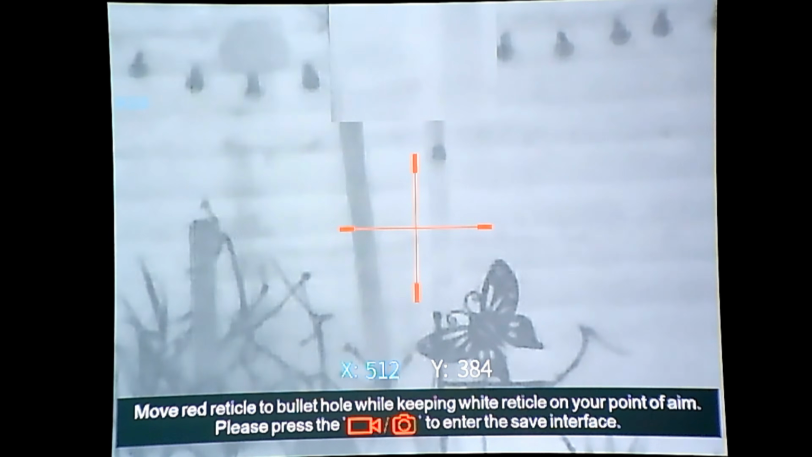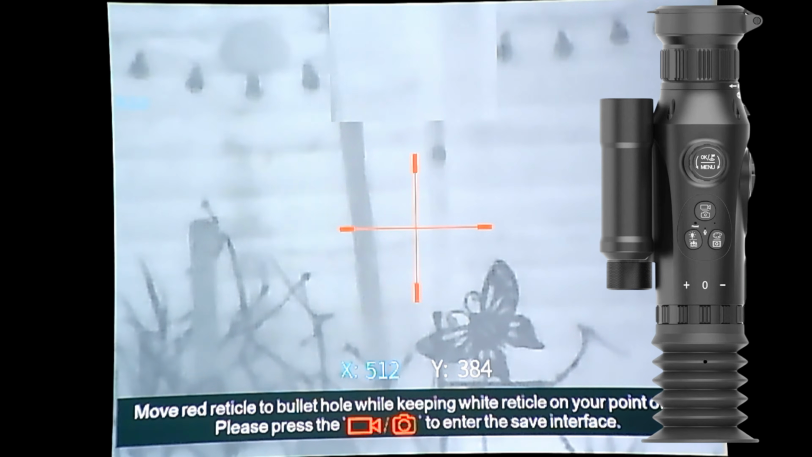When you're happy with that, you press the top turret again, and that will take you to the elevation. The first one is windage, the X. Elevation is the Y. Do the same again, and when you're happy with where it is, you give the top button a press, which is the 2 cameras, and that will save those settings. When you're happy with that, you come out of it. So I've already zeroed this in, so I won't be doing that.